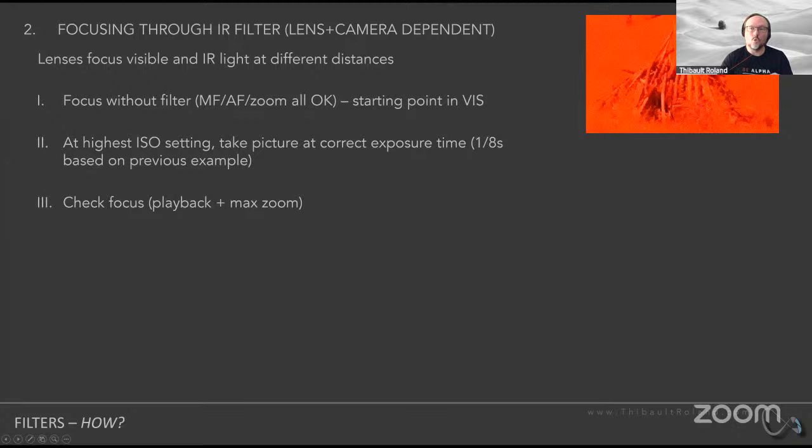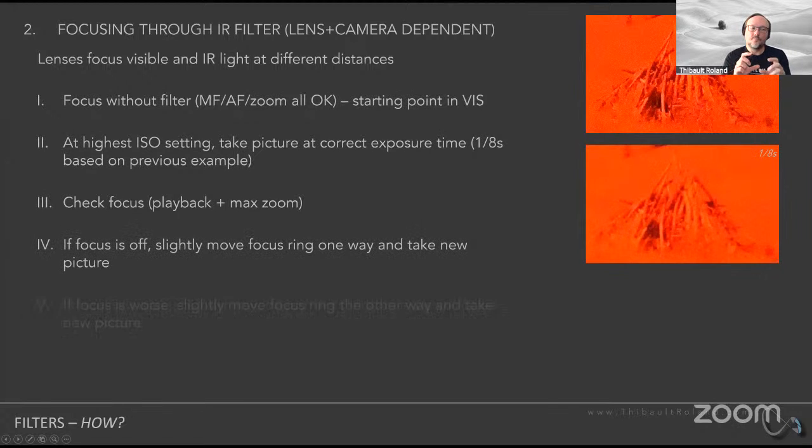So what I'm going to do is very slightly offset, kind of blindly, my focus ring one way. And I'm going to take another picture and take a look at it and see if my focus is better or if it's worse. If the picture is looking worse, like what you see on the right-hand side, well, guess what?